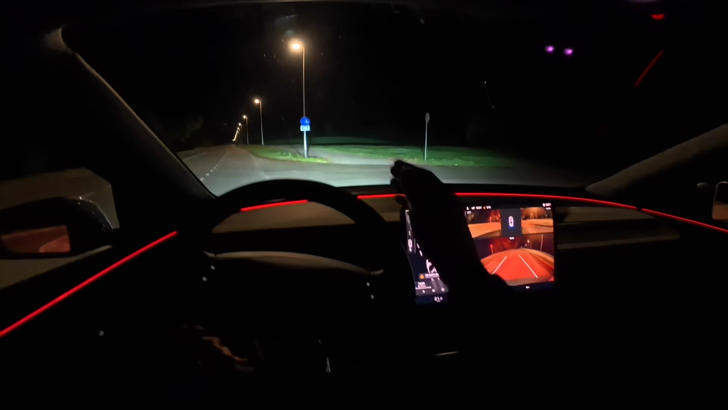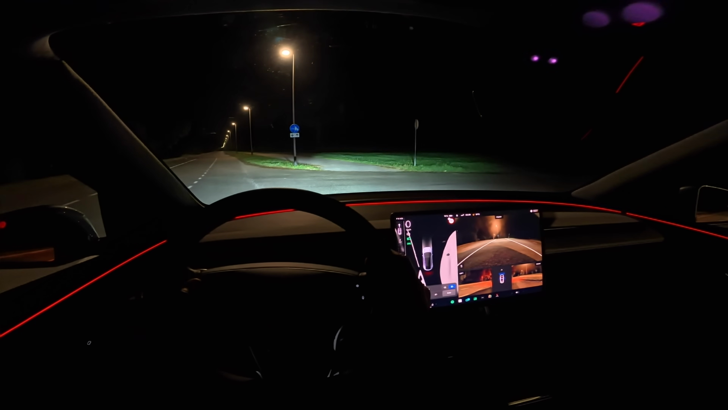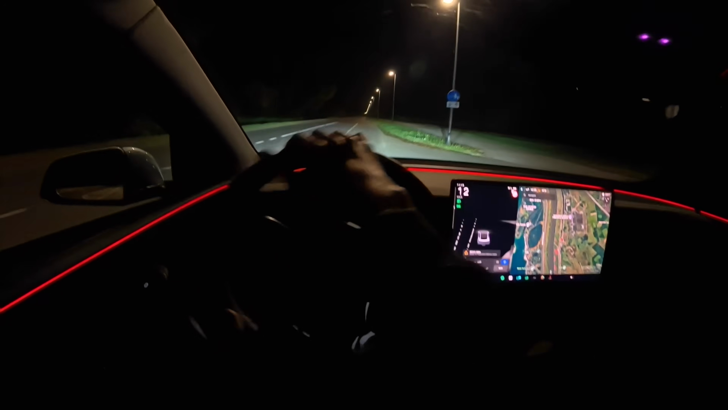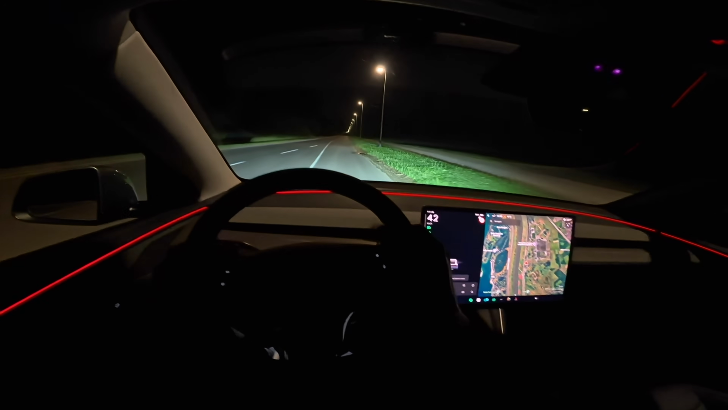So you can see in the front there, a long beam has disengaged. So I can't flash the long beam like the classical one with the stock, because this doesn't have that.